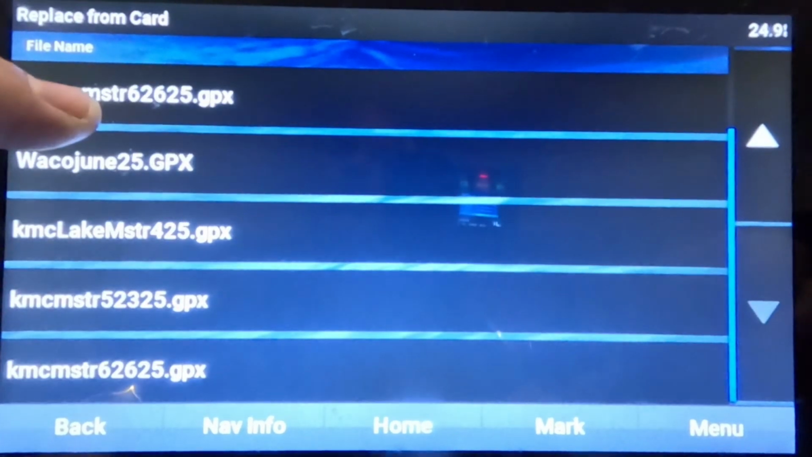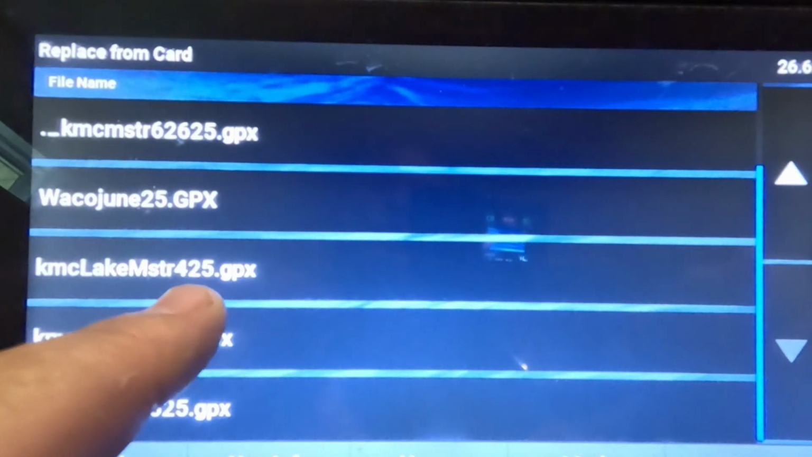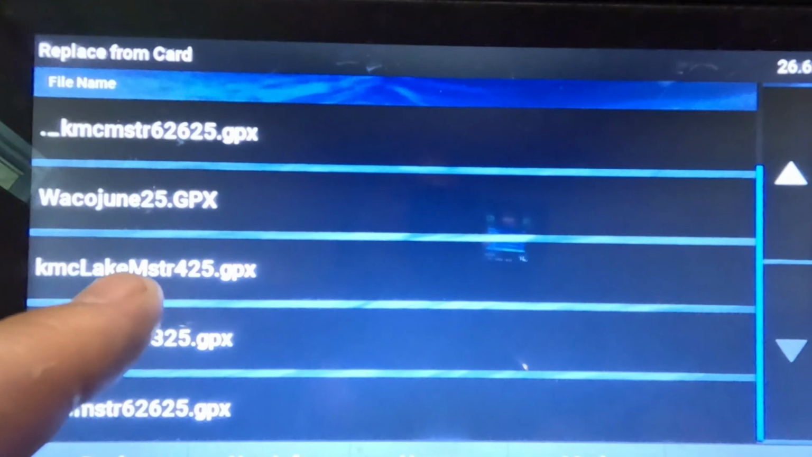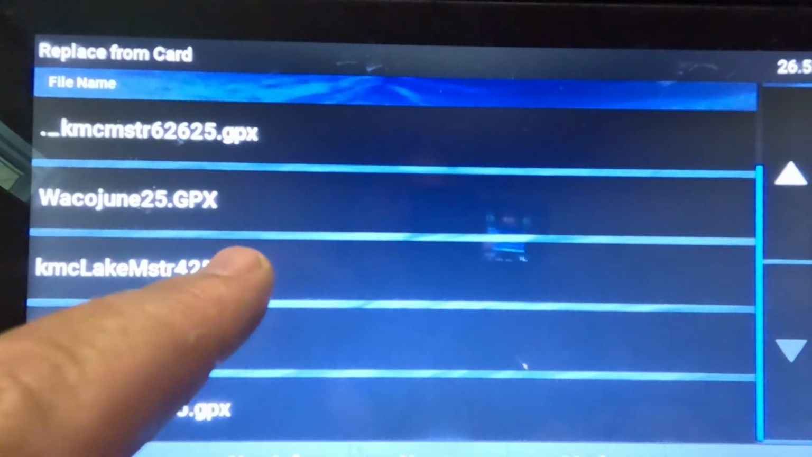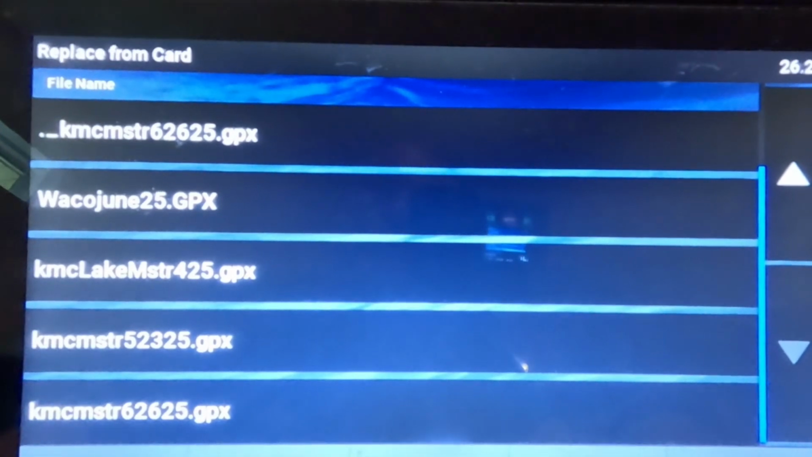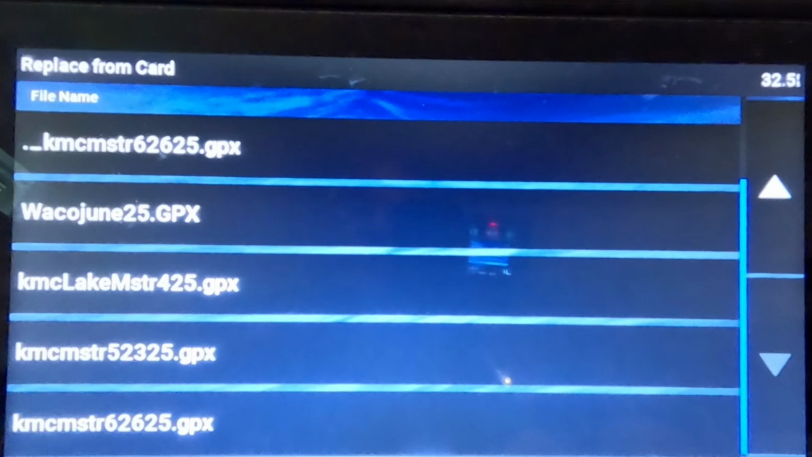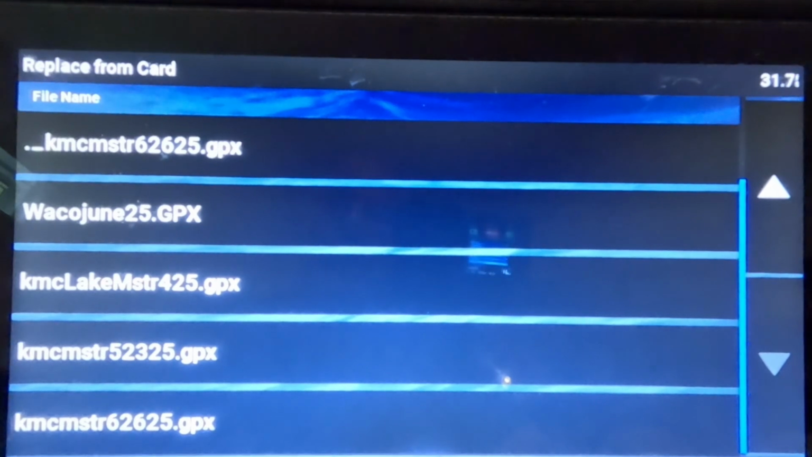So here I've got my lake master. This was created in April of 2025. I could select that file and replace all the waypoints with it, and that would just be my lake waypoints. So that's one way that you can break up your waypoint files and use different ones depending on where you're located.